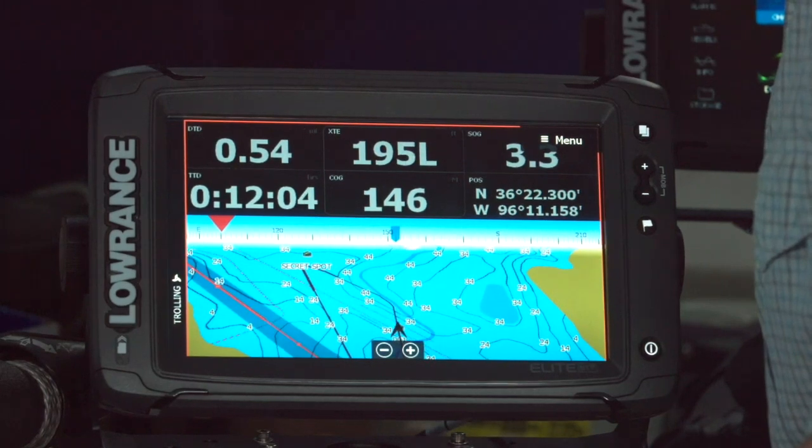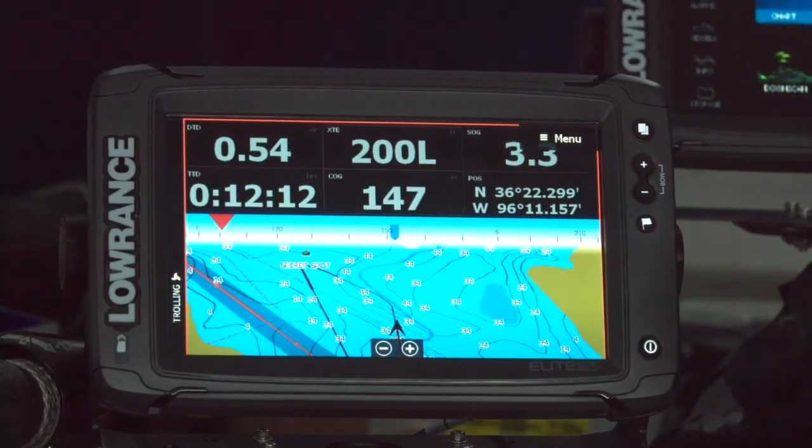What is the difference between a soft and a hard reset? Okay, so there's two differences really in how you do them and then the things that they reset. So a soft reset is basically going to put it all back into factory settings. But it's not going to delete any of your user data, any of your waypoints or your routes or your trails, that kind of stuff.